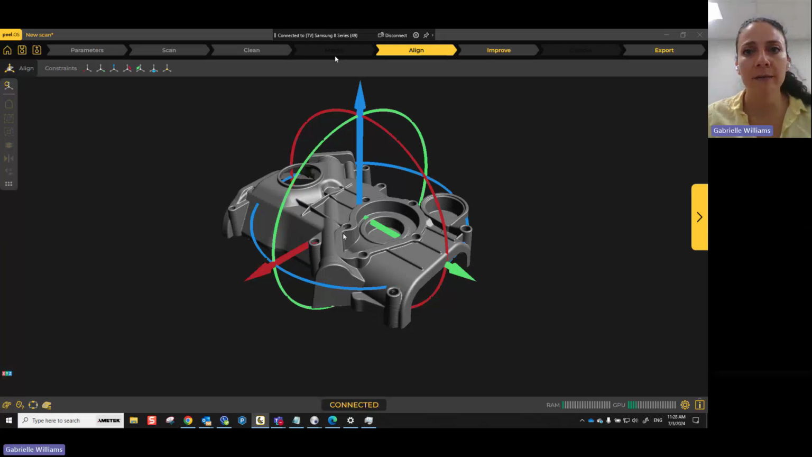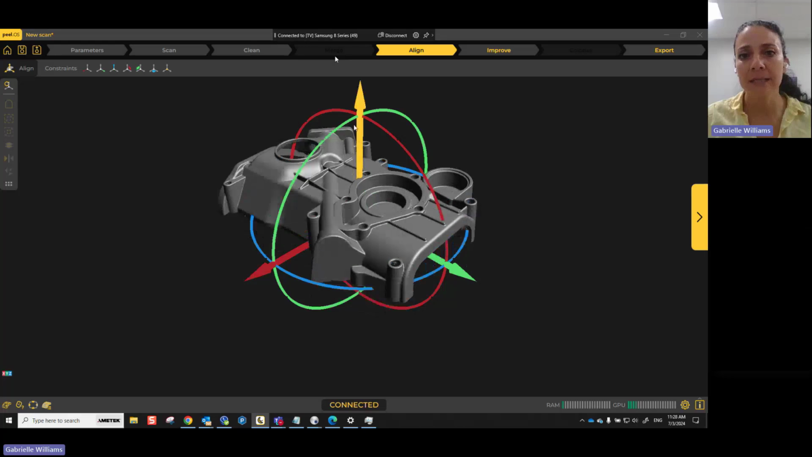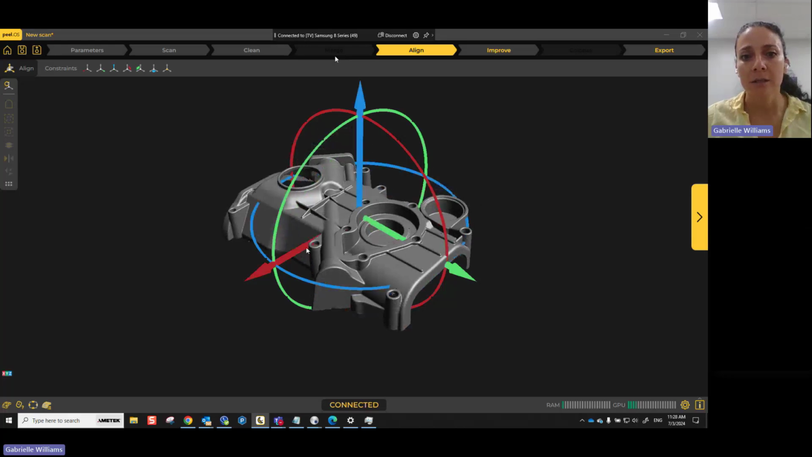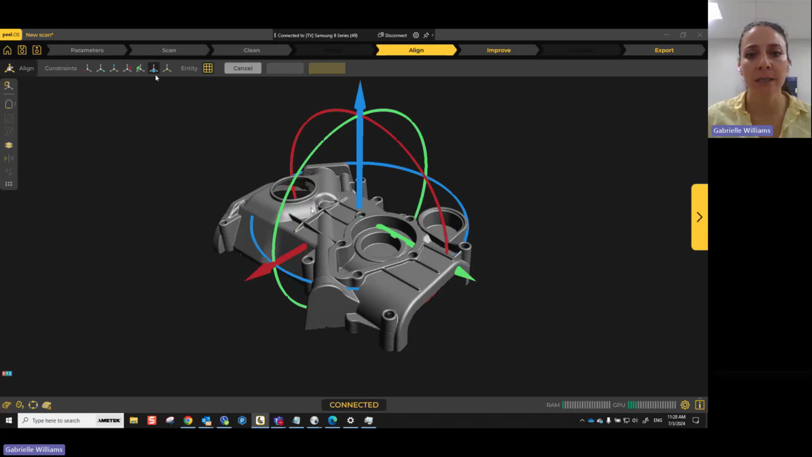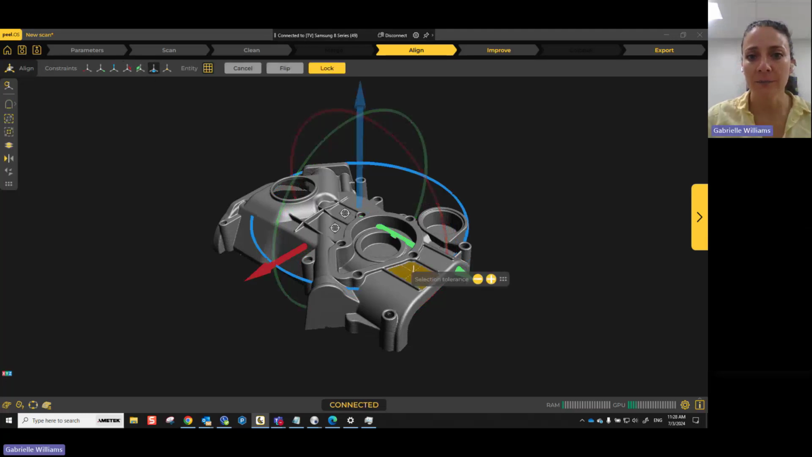Okay, so here we're in the alignment tool. Now this is just a basic alignment. You can do simple things like raising it up or side to side. You can also choose certain planes for some of your alignments.